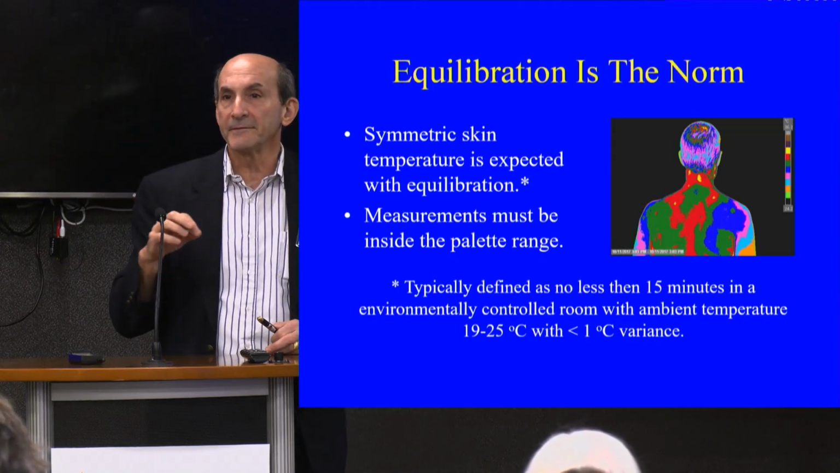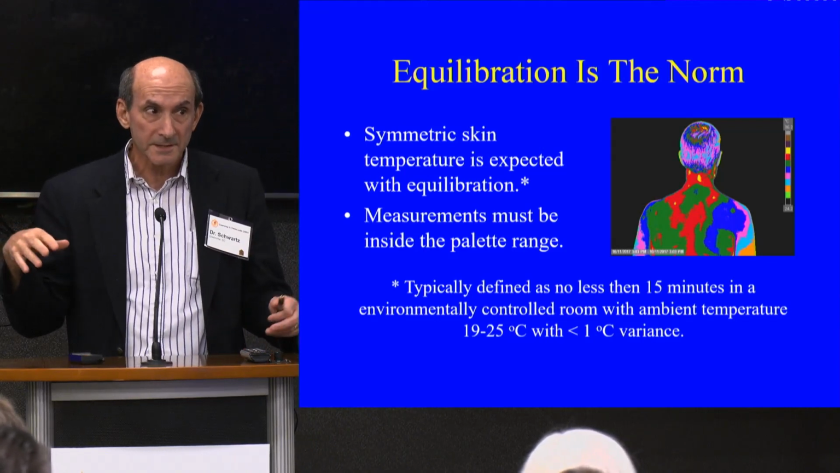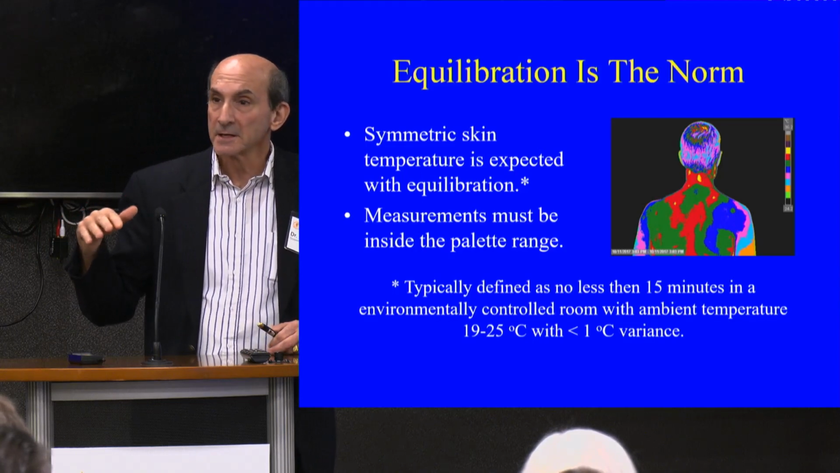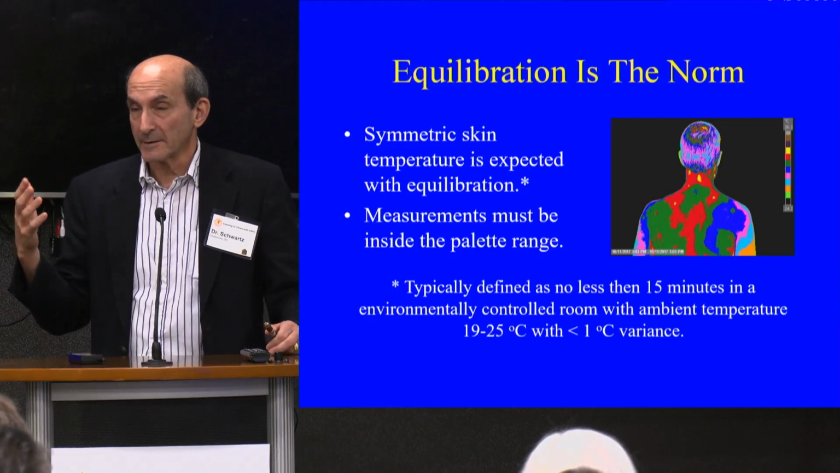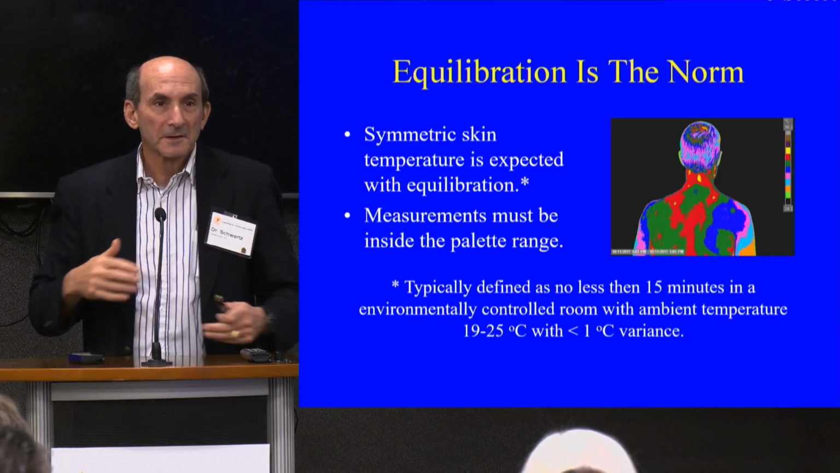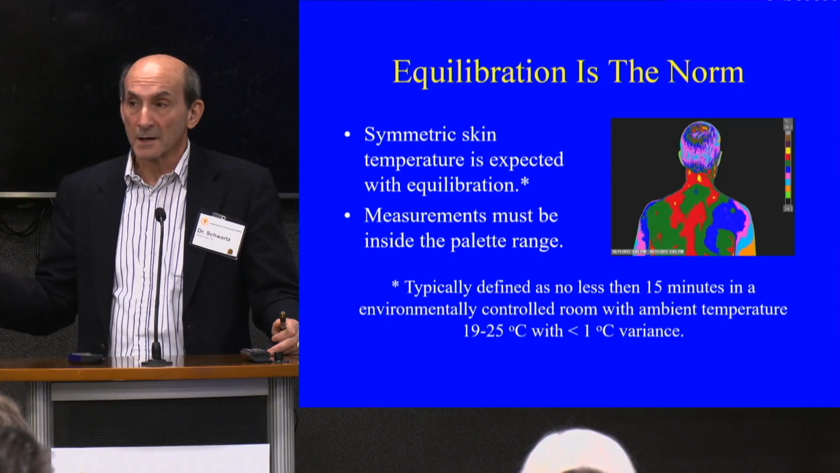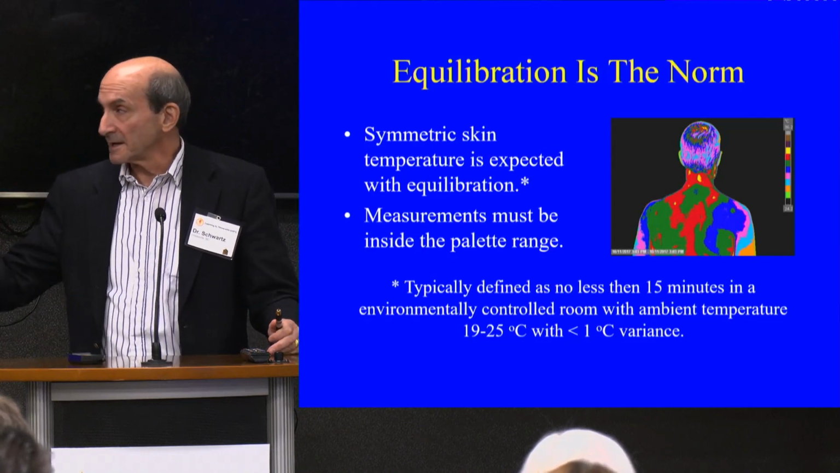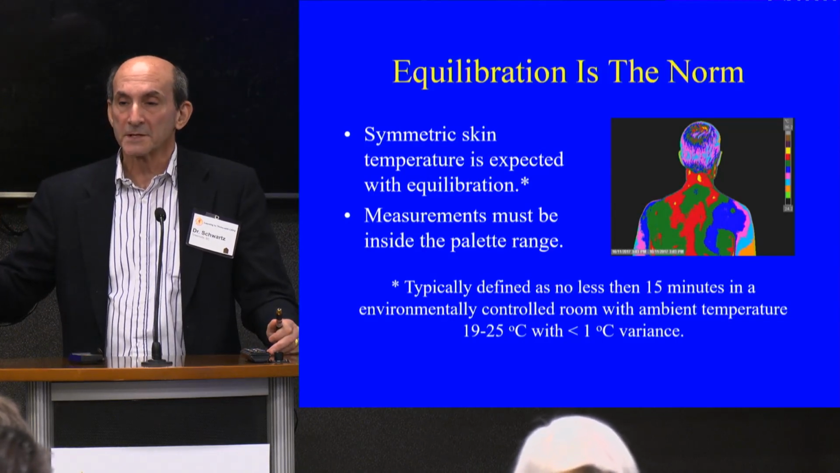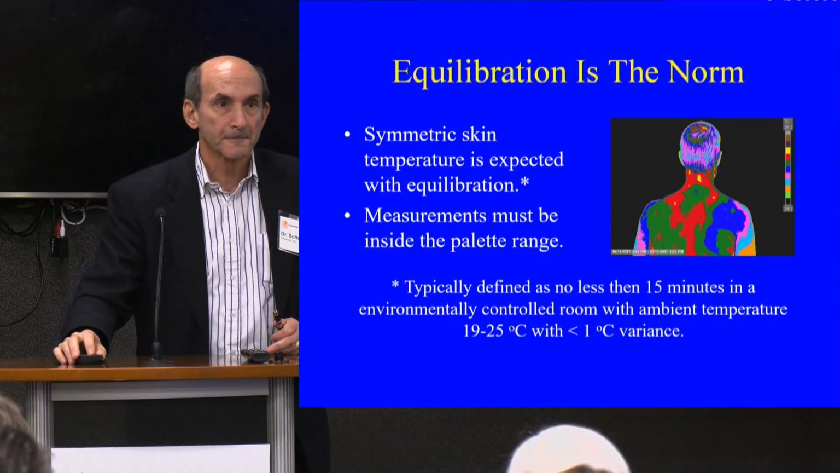And typically we have you equilibrate, which means you have to be in a cold room, like this room's a little bit of a cold pressure test, for 15 minutes. Disrobed. We don't want an air conditioner blowing on you. We don't want you changing your skin temperature. And then every 15 minutes, the way we do our cold pressor test, we re-image, and I'll show you why, because we're seeing over time how does your autonomic nervous system respond to that cold pressor test.